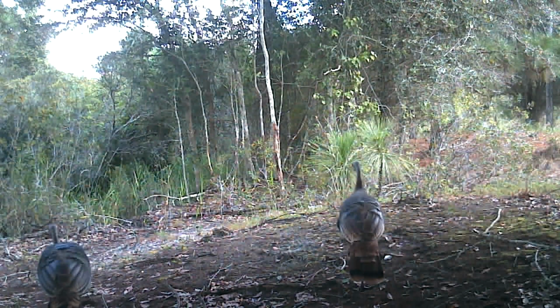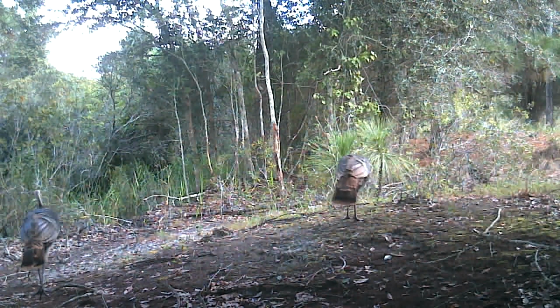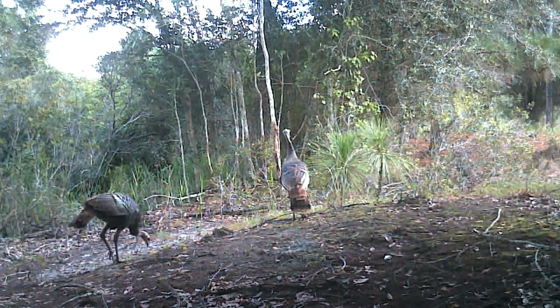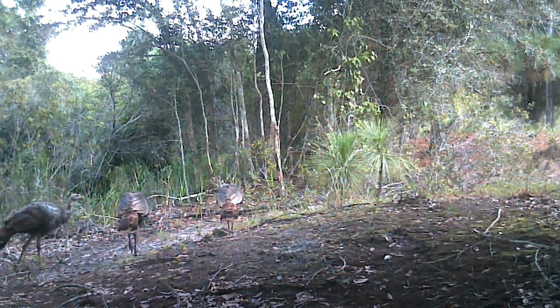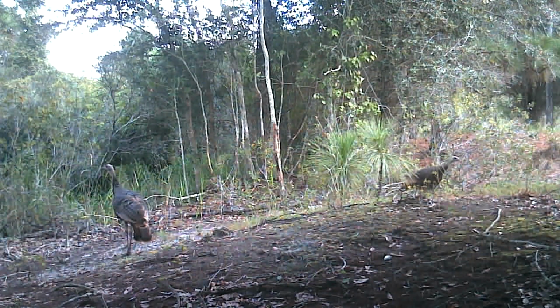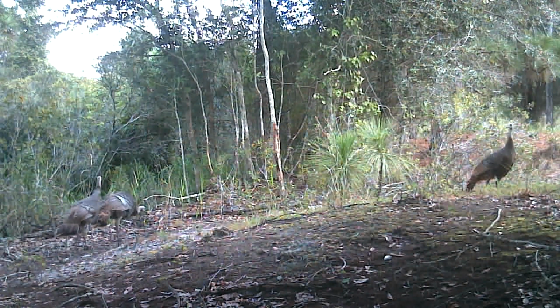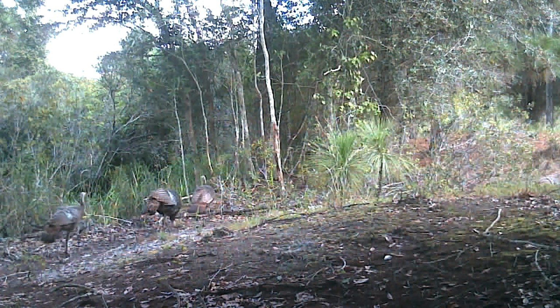There comes the other ones. After these hen turkeys walk by, it isn't 15 minutes, and we have the doe come back in again.